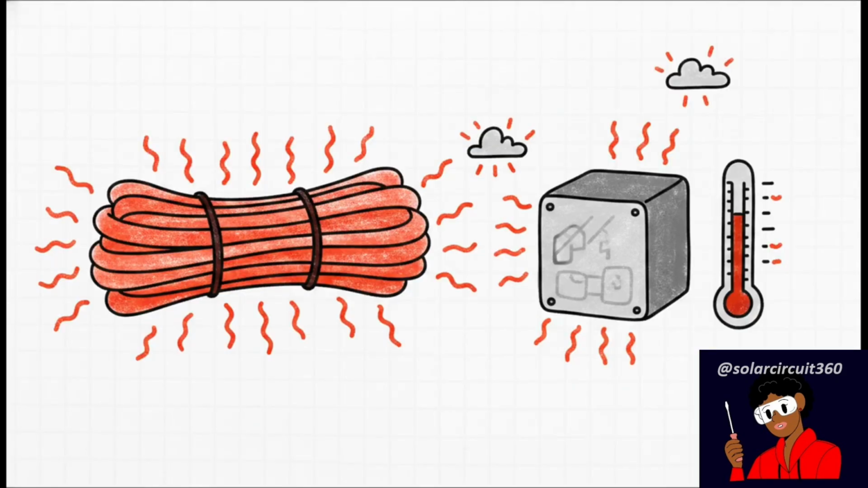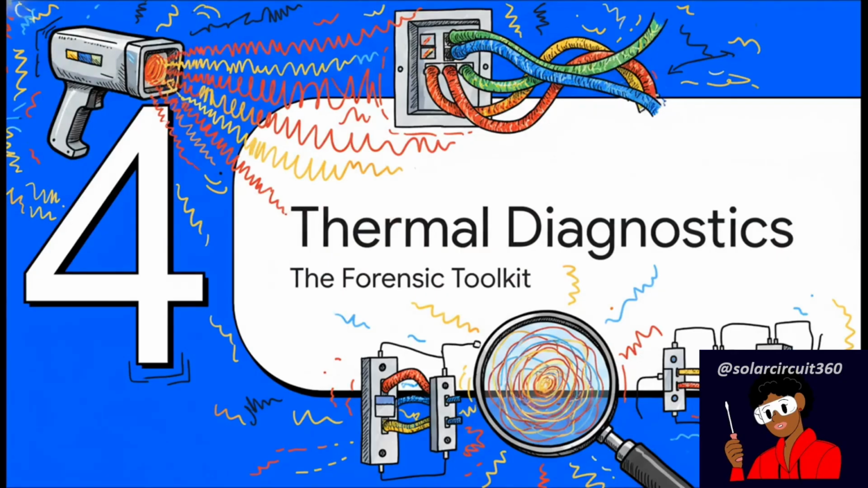Environmental heat traps. Standard ampacity charts almost always assume your cables are resting in perfect, ideal open-air conditions. But in the real world, come on, we tightly bundle our cables together with zip ties to make them look neat. Or we install our equipment in hot, unventilated closets. Tightly grouping cables like that strips away a conductor's natural ability to cool itself down. And if the ambient room temperature is already high, well, your cable is starting its day far closer to its thermal limit. So how do we actually find this stuff?